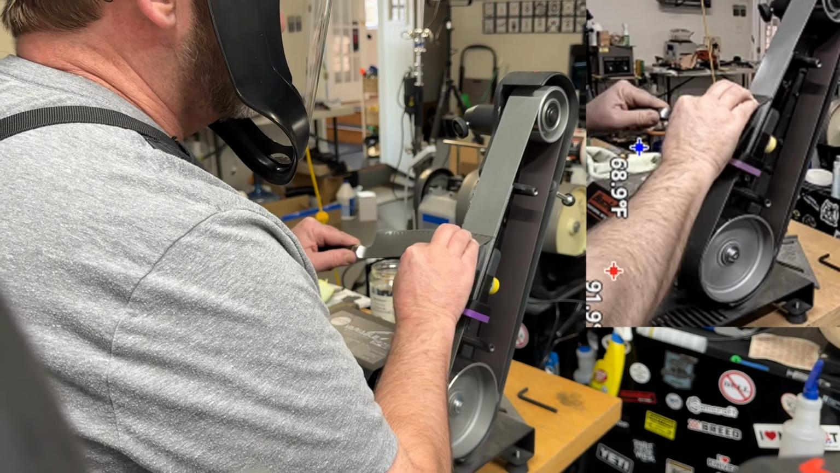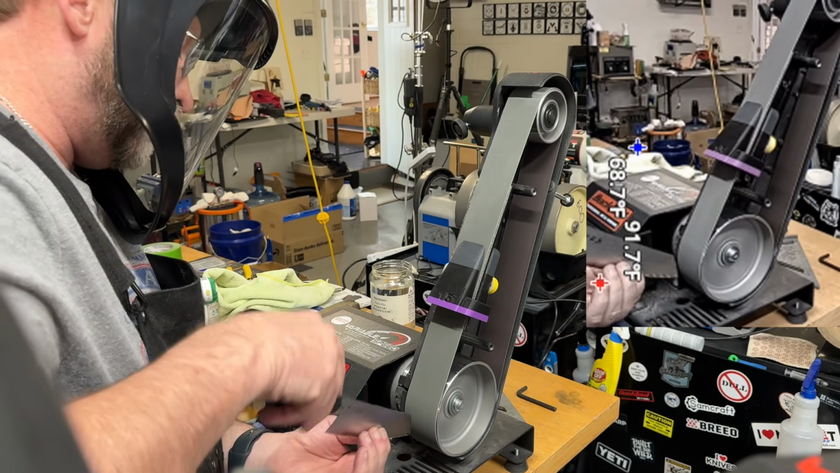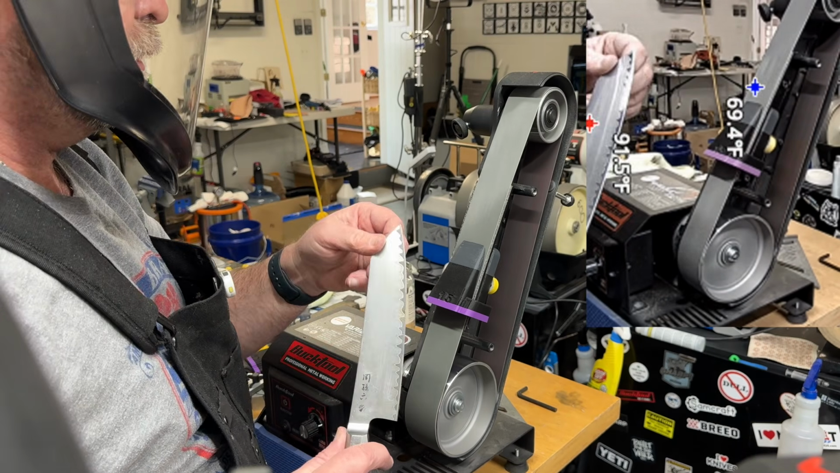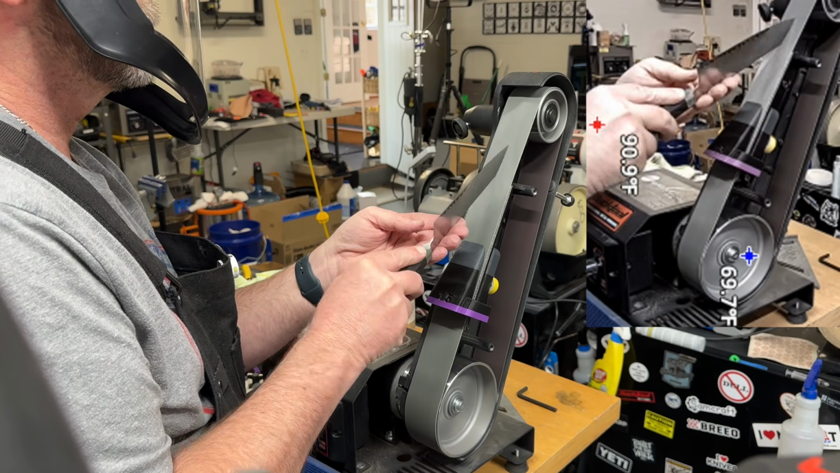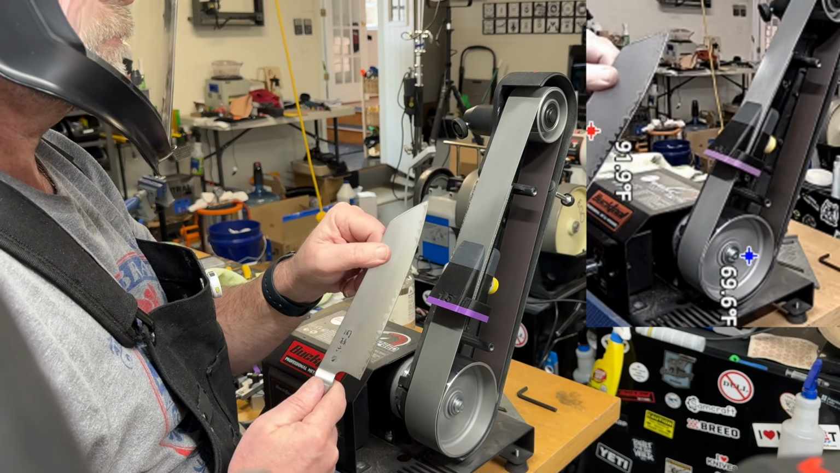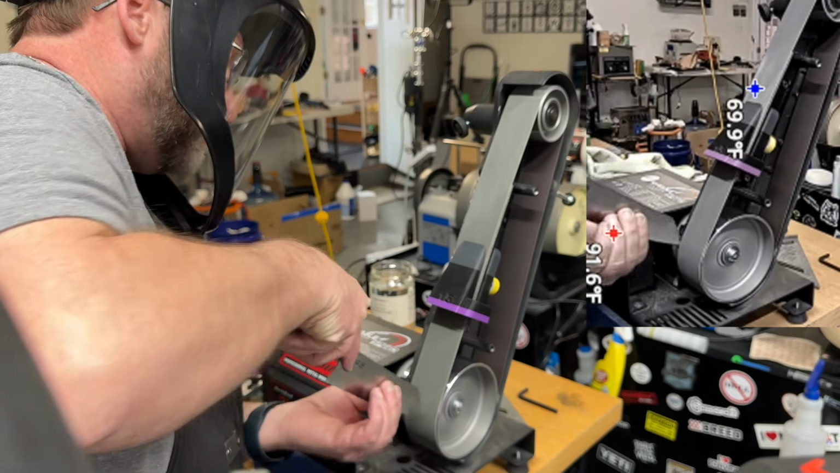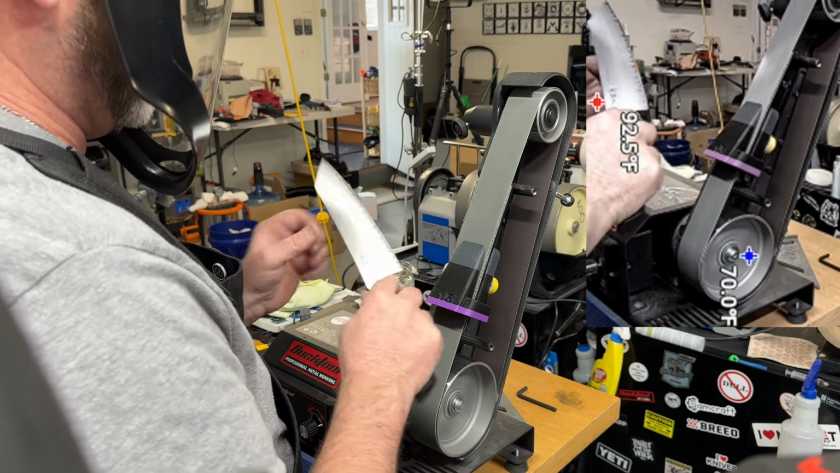Oh, I found the thermal again. Kick that back on just to show you. But you guys have seen this one before, and from this angle, it never reaches any temperatures that are concerning. And again, I'm just doing some finishing touches now with this A16 belt on the tip area that we ground down, making sure it's nice and smooth, no rough parts, nothing's going to cut anybody. It feels real nice. And that's all I'm doing. I'm just rounding that out and removing any last abrasion marks from the previous grits.